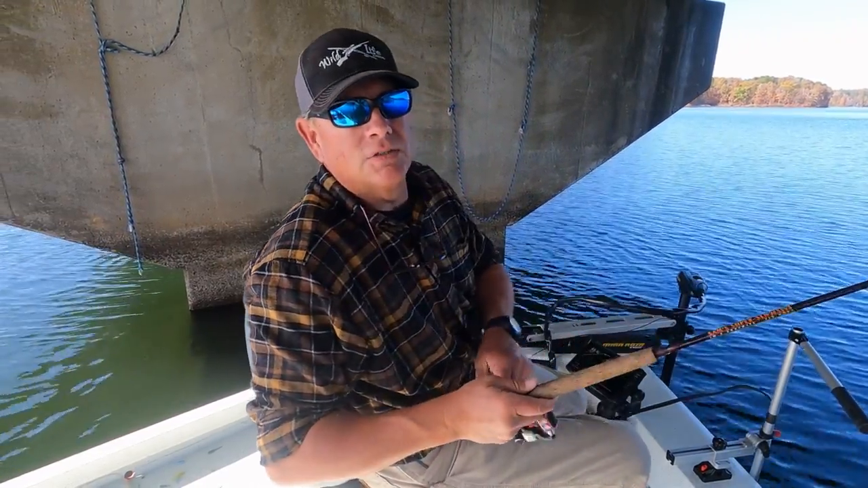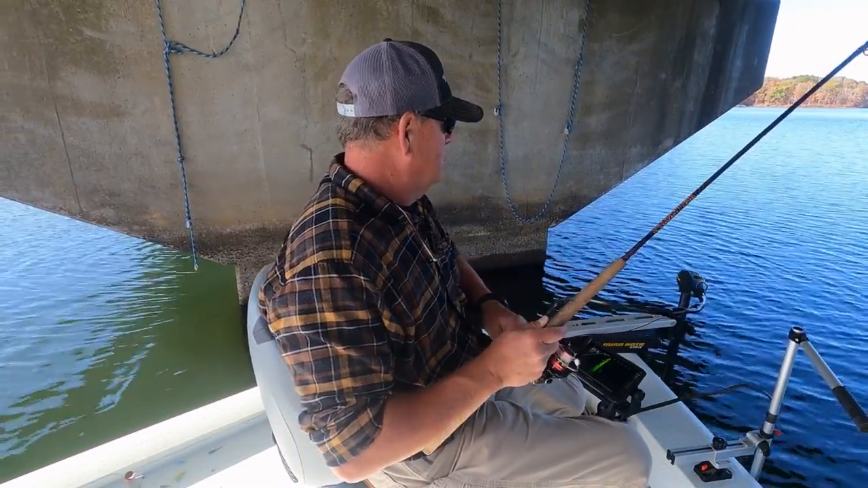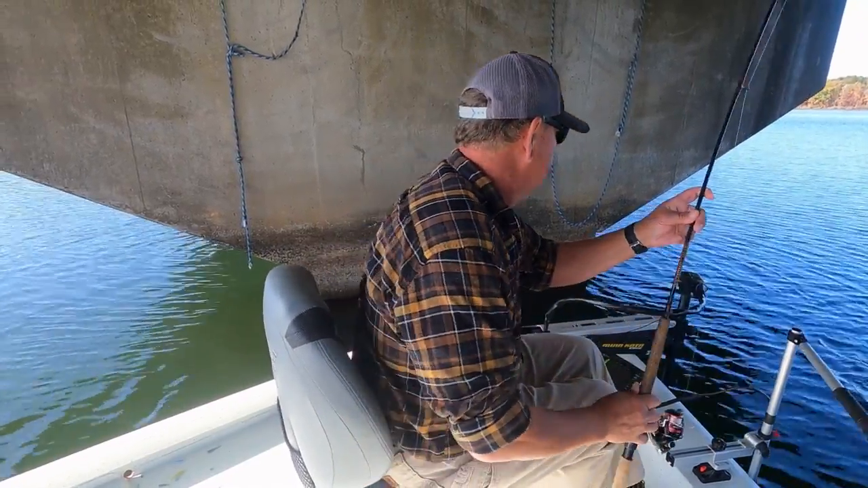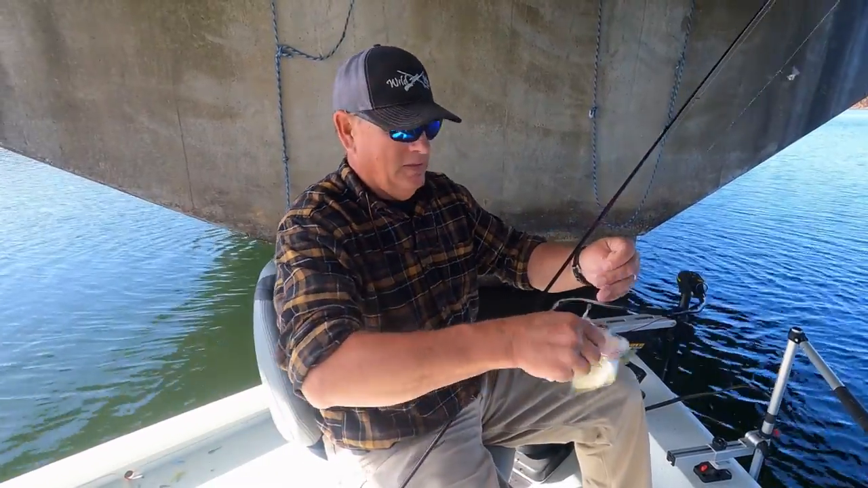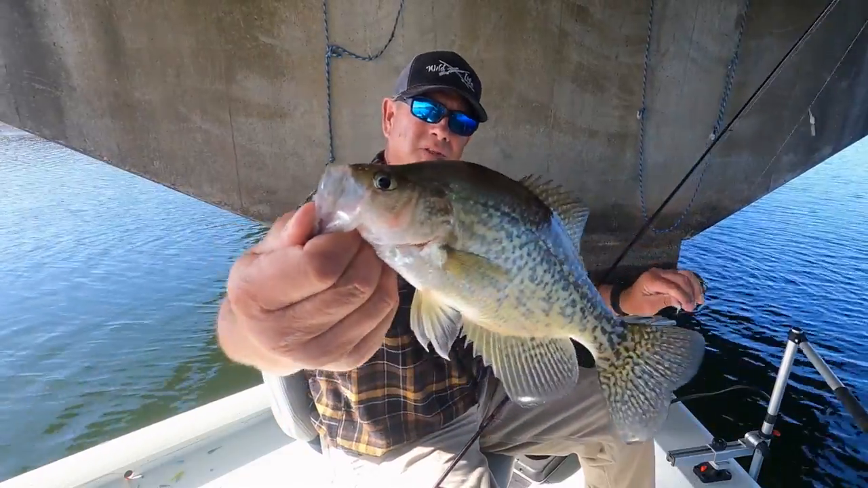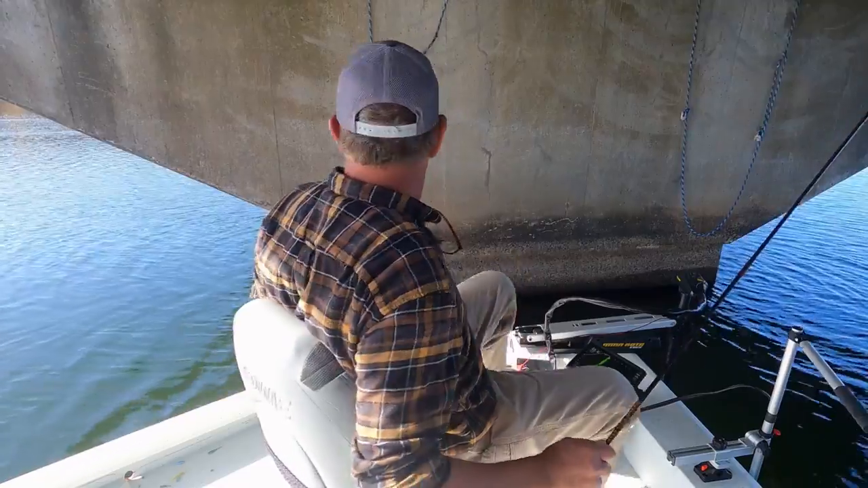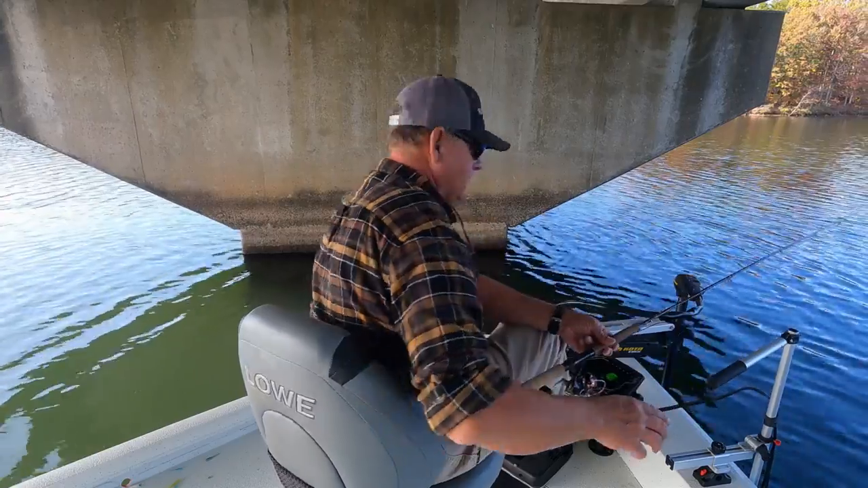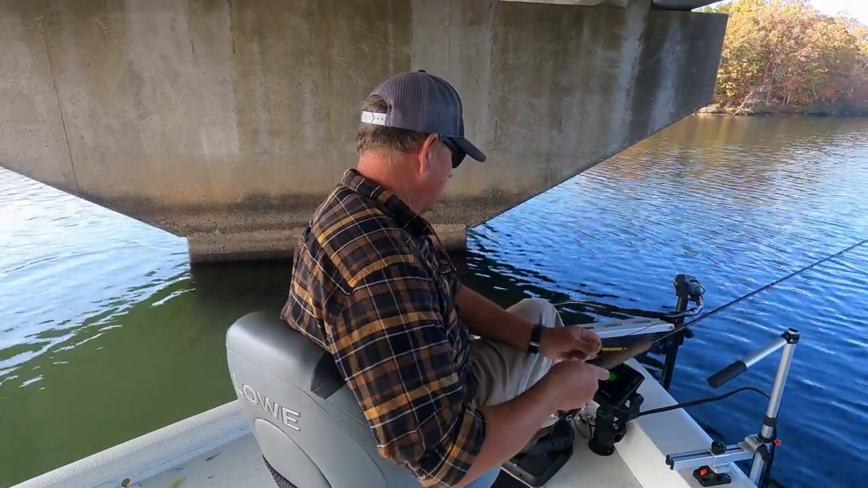Well, they like the hair jig too. I don't think this one's a lot bigger. I don't know, he might be a little bigger, y'all. See if we can swing that bad boy. Yeah, he's not a bad crappie. Hit that black hair jig. Boom. You know, 10.5, 11-inch fish. Let's drop back on the other side. I ain't gonna lie to you, there's a lot of fish here. A lot of fish.